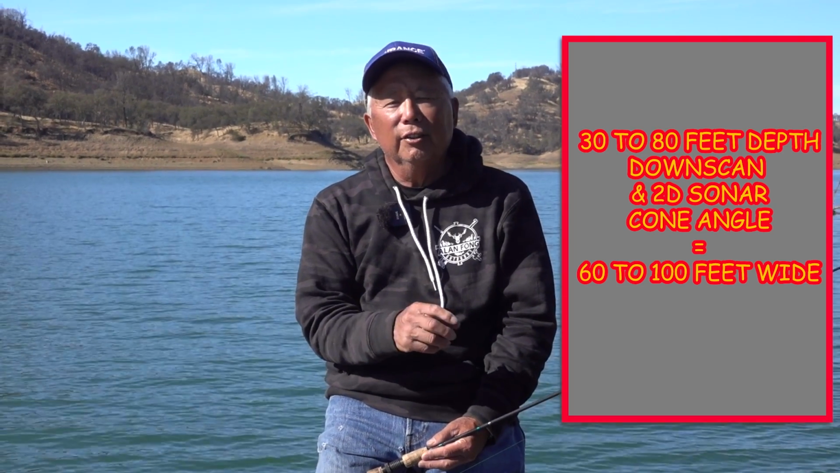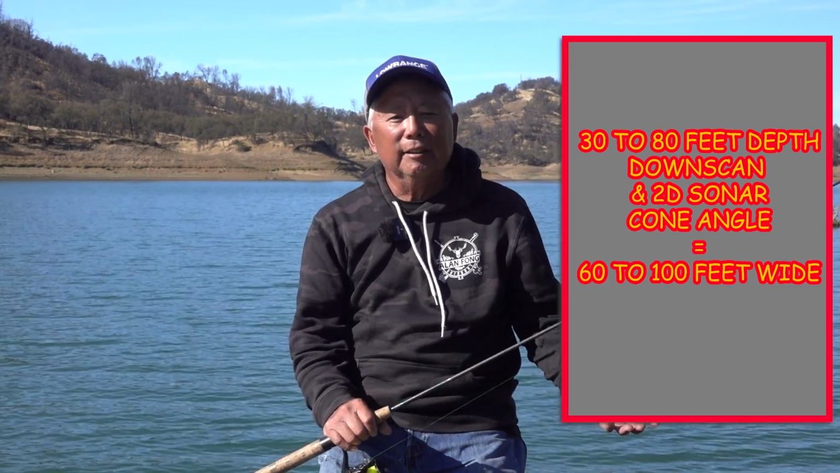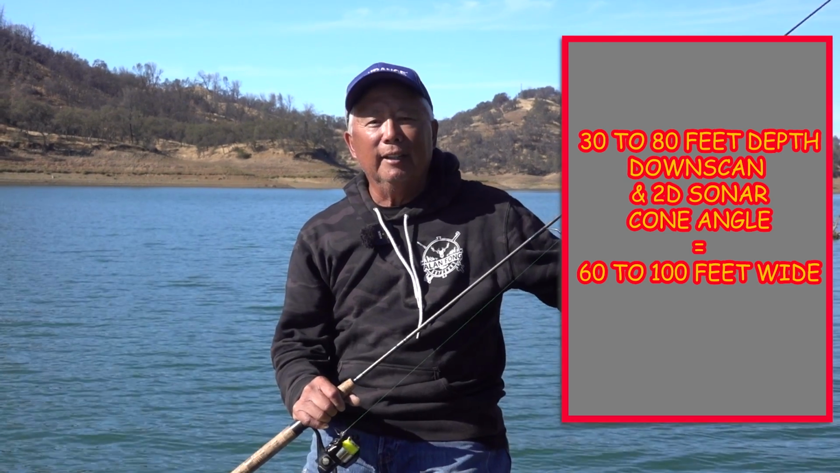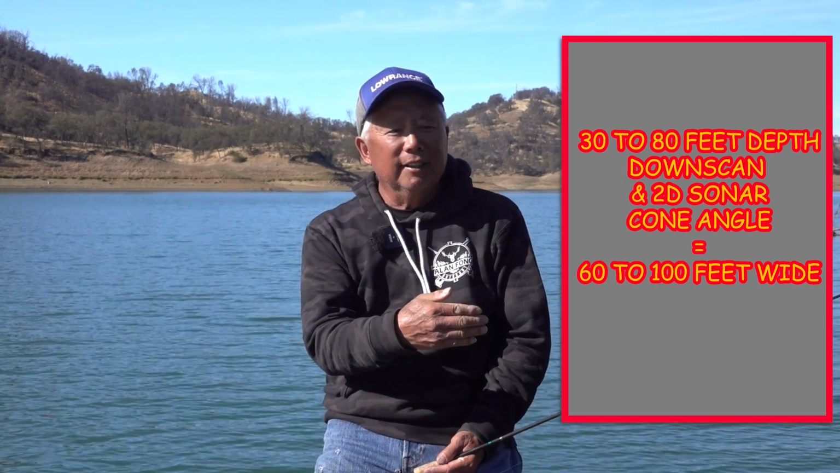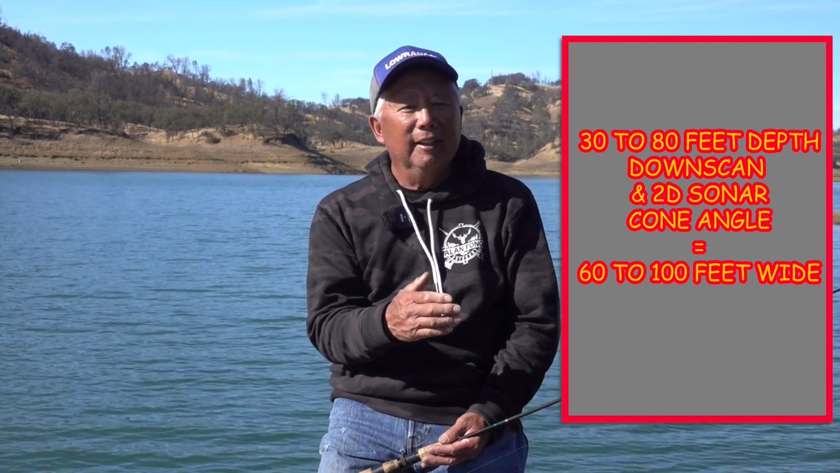One of the things about 2D sonar or down scan versus Live: in your 2D sonar, when you're fishing in 30 to 80 feet of water where I'm locating these fish, the cone angle is probably 60 to 100 feet wide. So if the tree is sitting there and you graphed it and you see it on the center of your screen coming across your graph, it could be 50 feet over to the left of you.